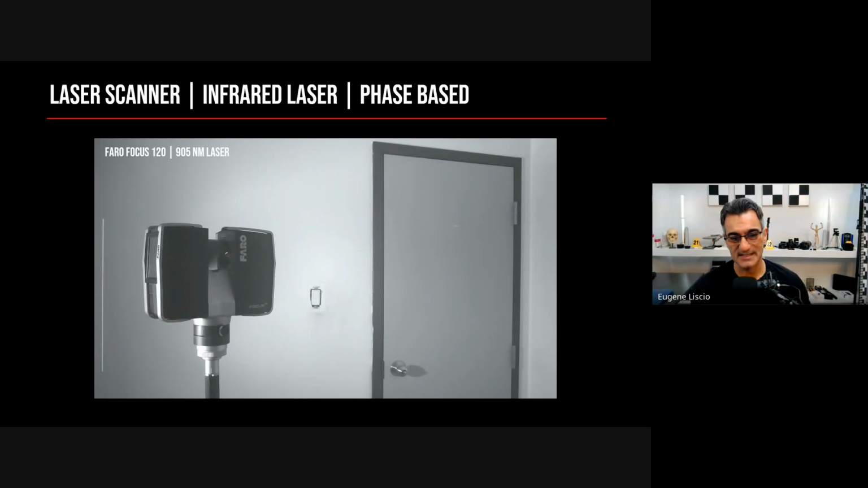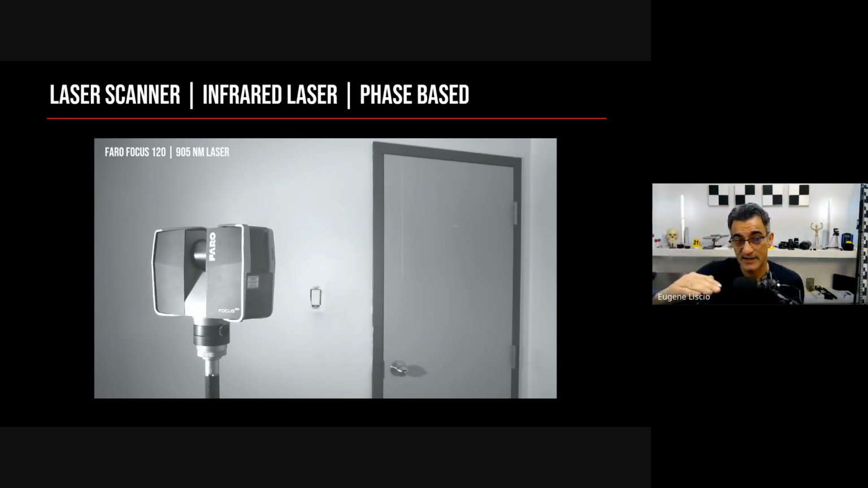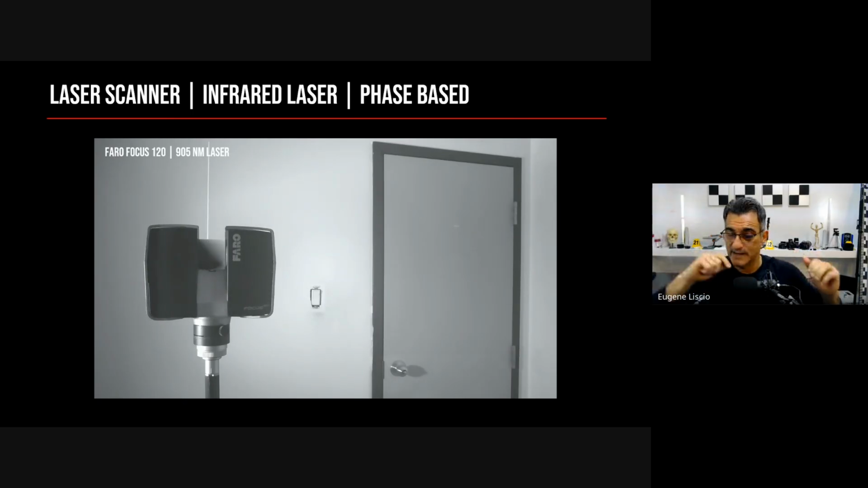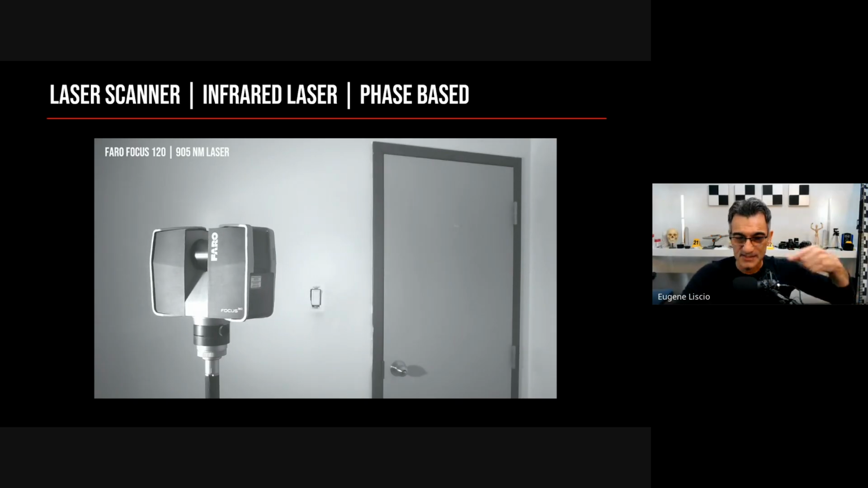Well, this is a little video that I have of an older laser scanner. It's the first laser scanner that I purchased. Now, this wavelength is not 1550, okay? This one is down at 905 nanometers. And I'm using a full spectrum camera, a converted Nikon camera where I can see up into the infrared. So I can see the beam here, and really it just looks like a very thin beam that's going across the wall.